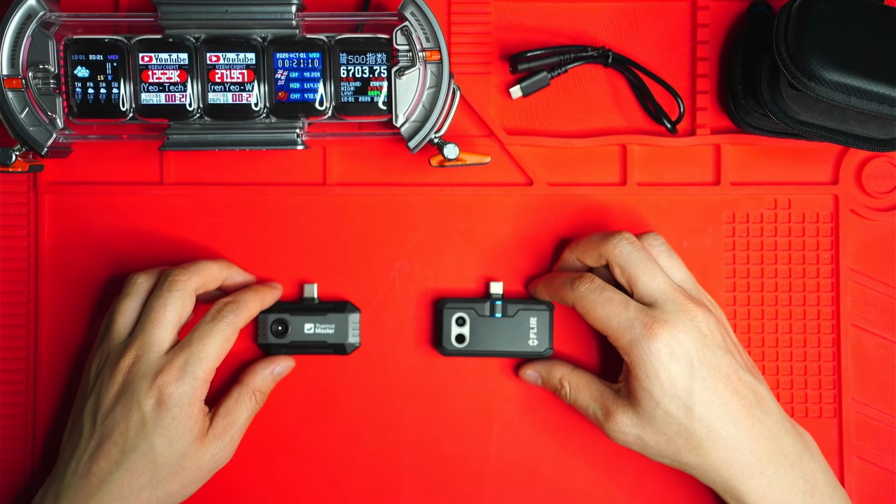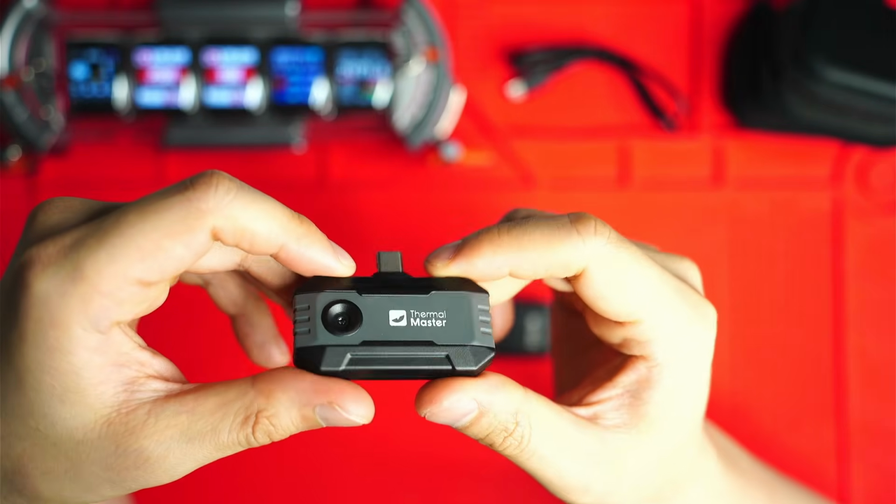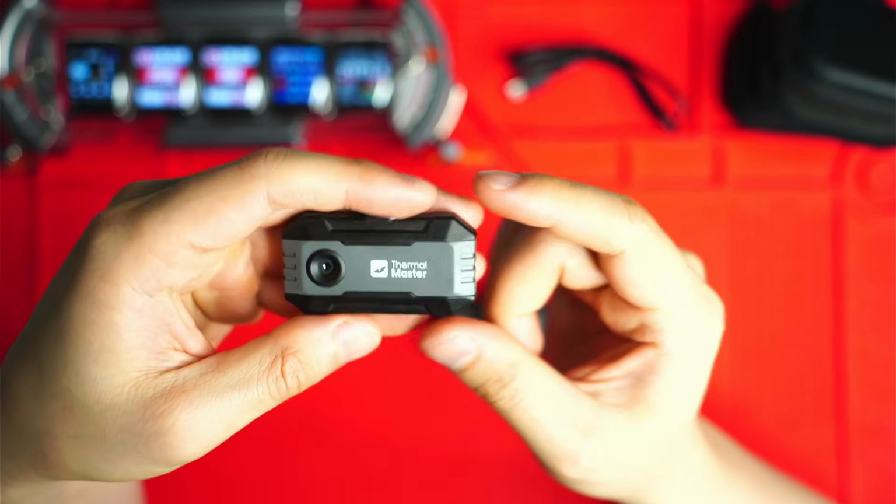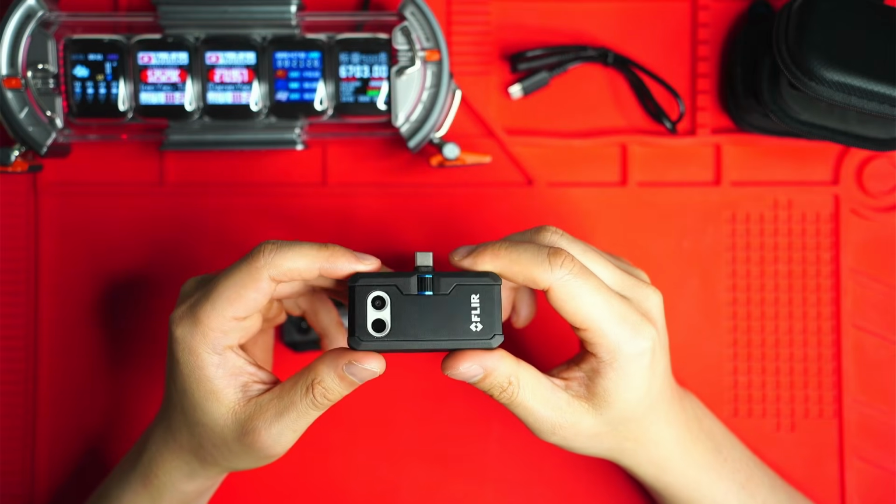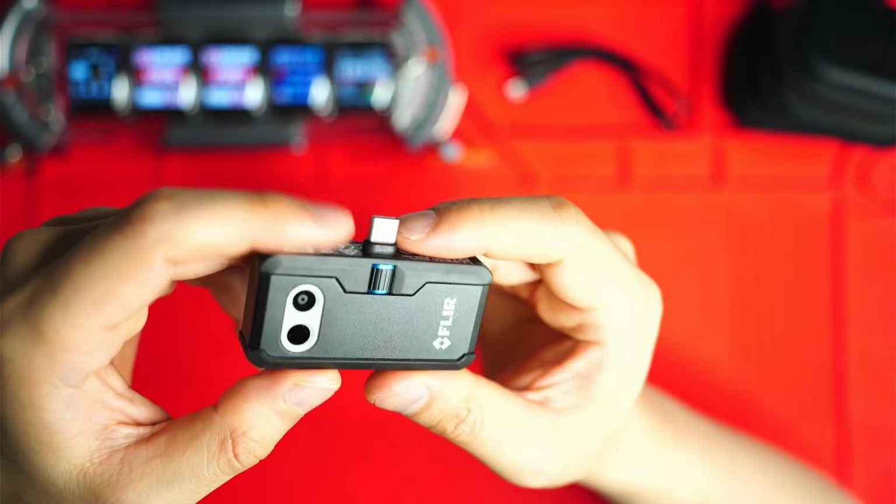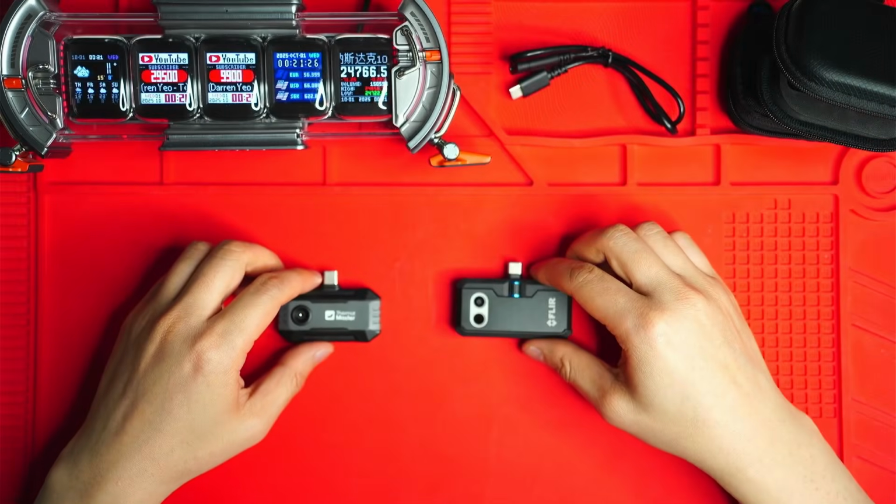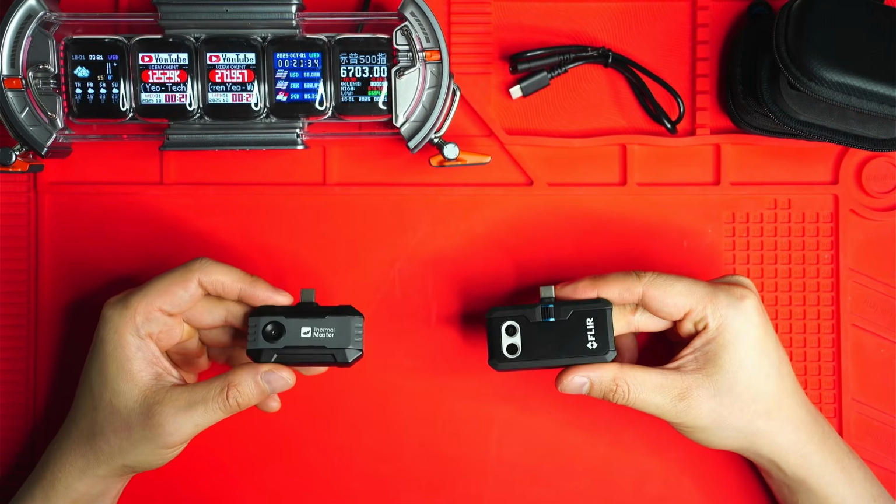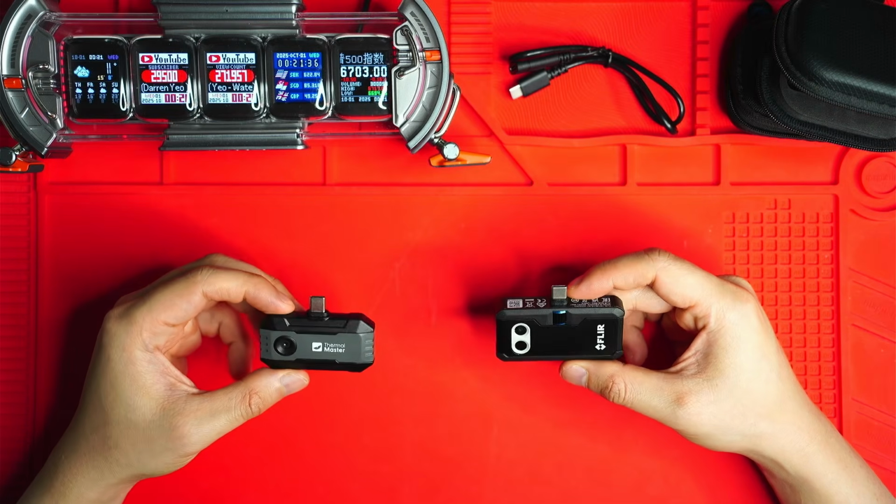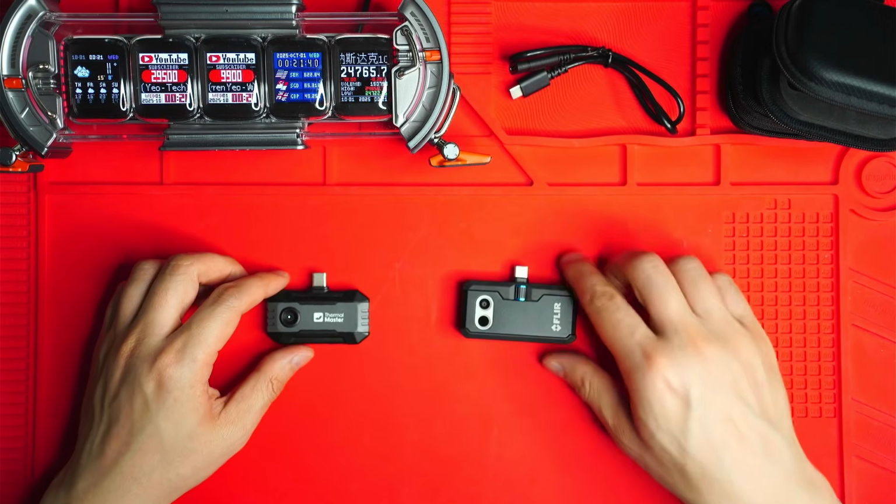So in terms of frame rate and responsiveness, the ThermalMaster P1 has a 25 Hertz refresh rate, which is very smooth and responsive. The FLIR is capped at 8.7 Hertz. So when you're panning around, it feels choppier, especially when you compare both of these side by side. And I find the frame rate really important if you're going to be potentially using these cameras to navigate in the dark. And 8 frames a second really feels pretty choppy.